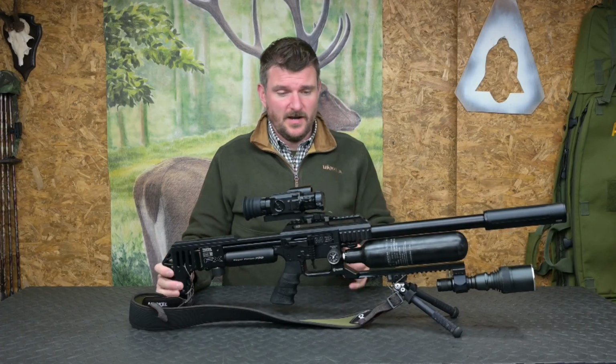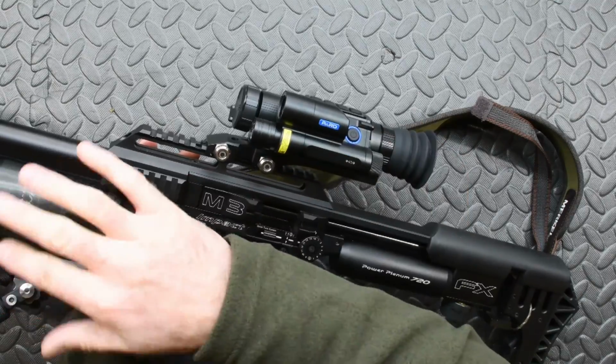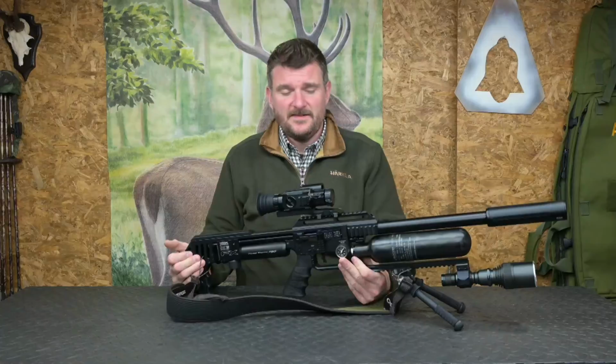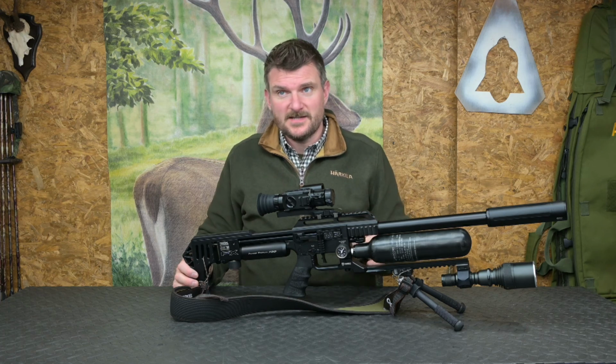Concentrating on the LRF unit now, which has got the ballistic capability. On the side here, this is the ballistic rangefinder effectively. It sends a laser out, takes the laser back, and it calculates the distance to your target. You can set this up in meters or yards, and whether you set it up in metric or imperial units will affect how the actual ballistic menu itself appears.